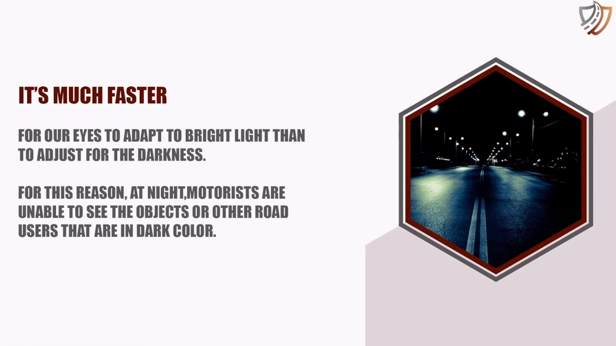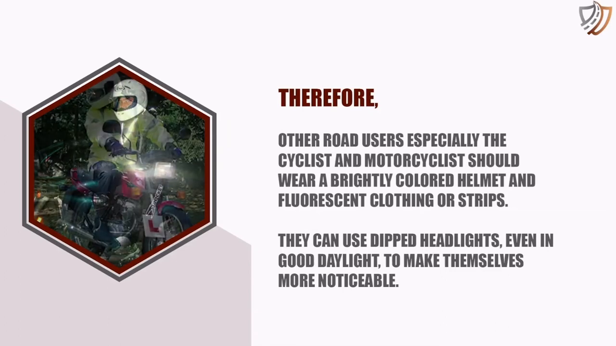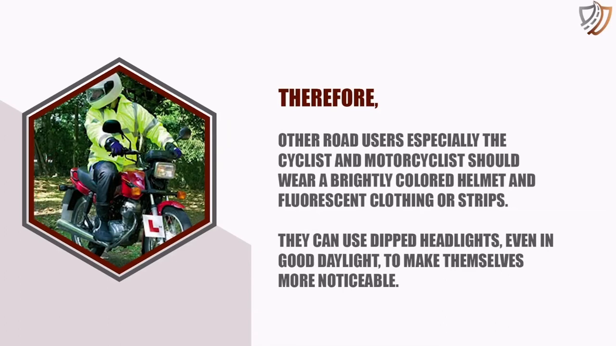For this reason, at night, motorists are unable to see the objects or other road users that are in dark colors. Therefore, other road users, specifically the cyclist and motorcyclist, should wear a brightly colored helmet and fluorescent clothing or strips. They can use dipped headlights even in good daylight to make themselves more noticeable.